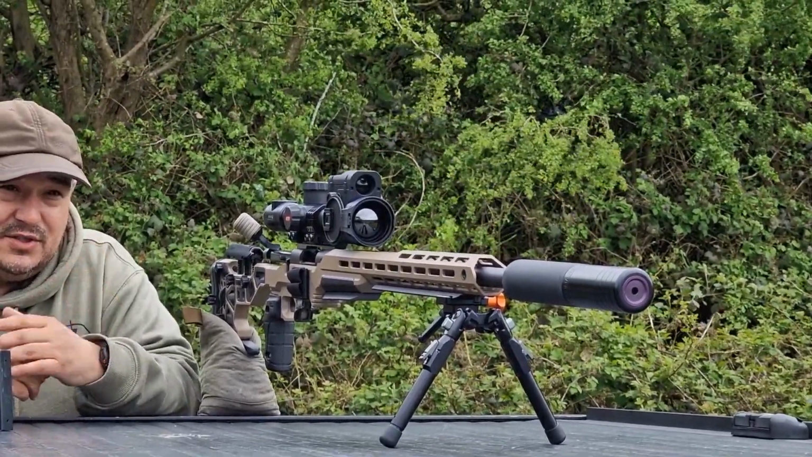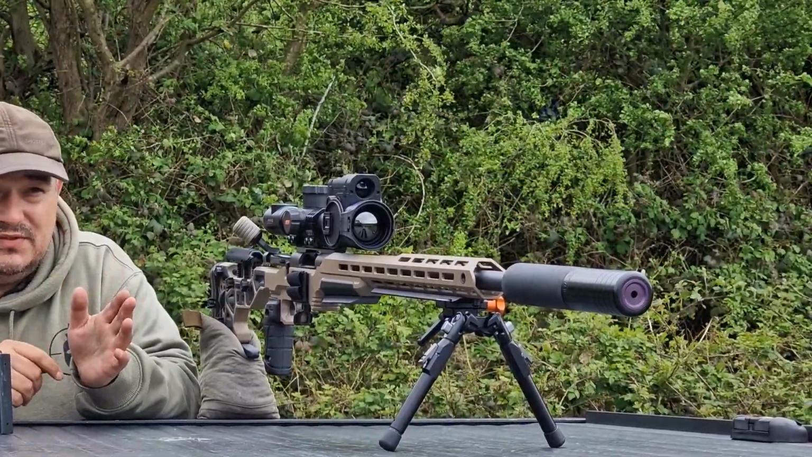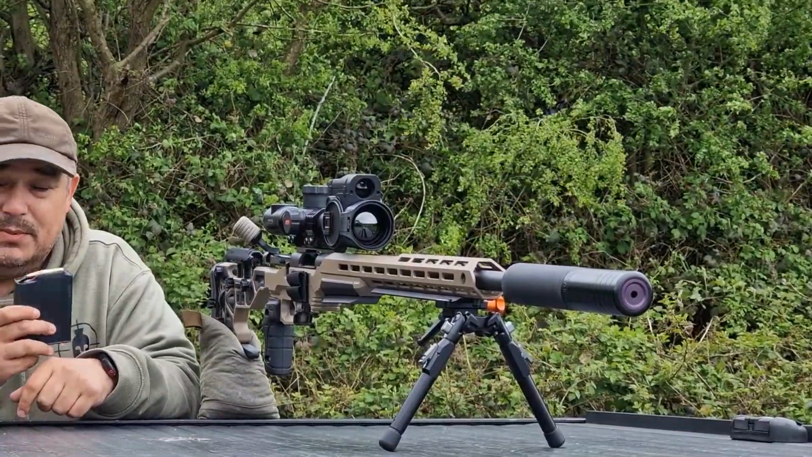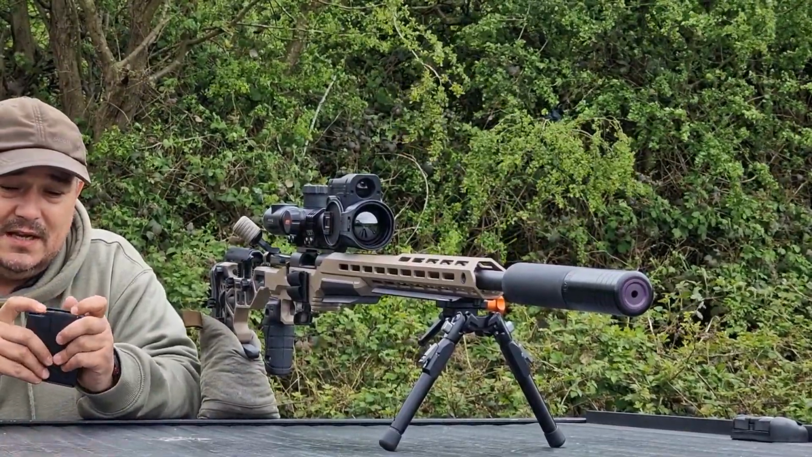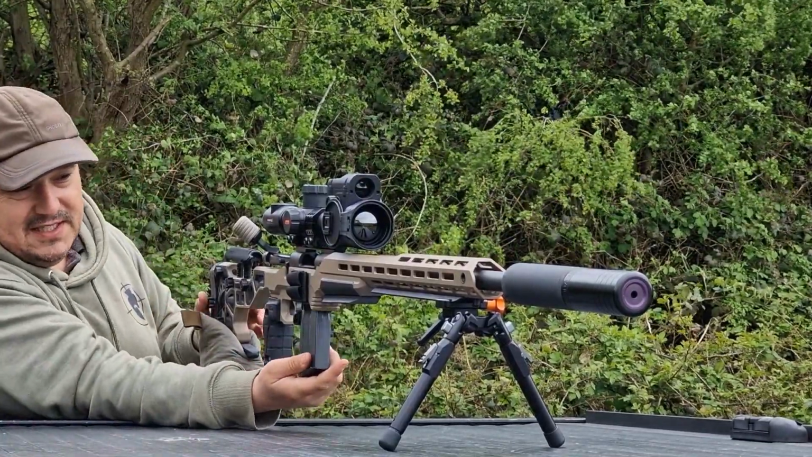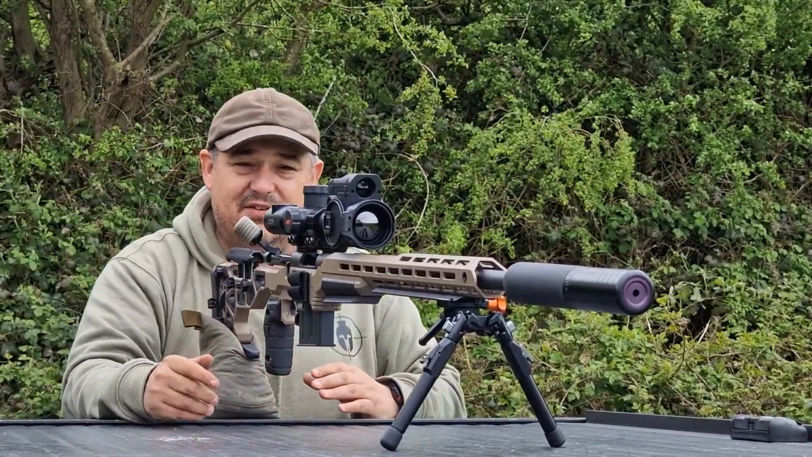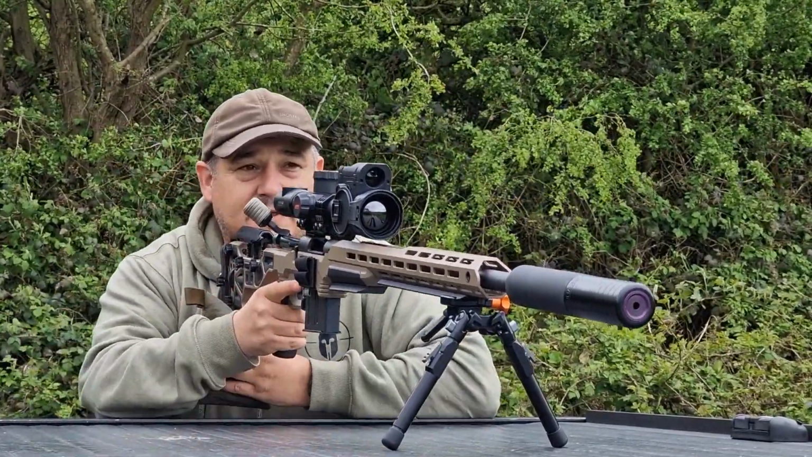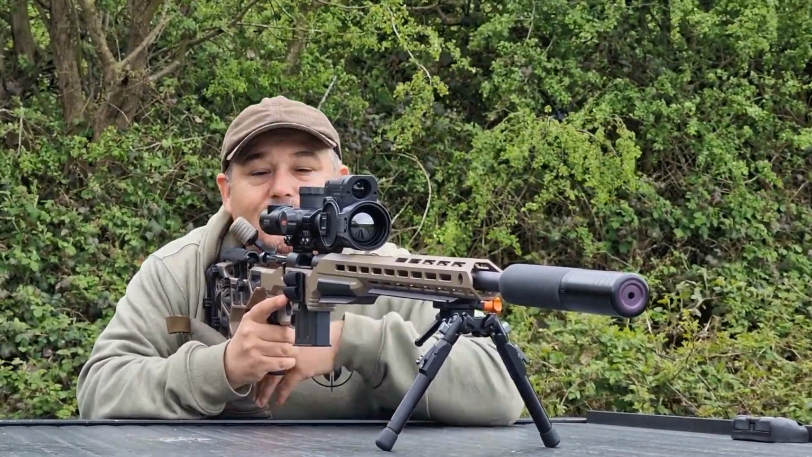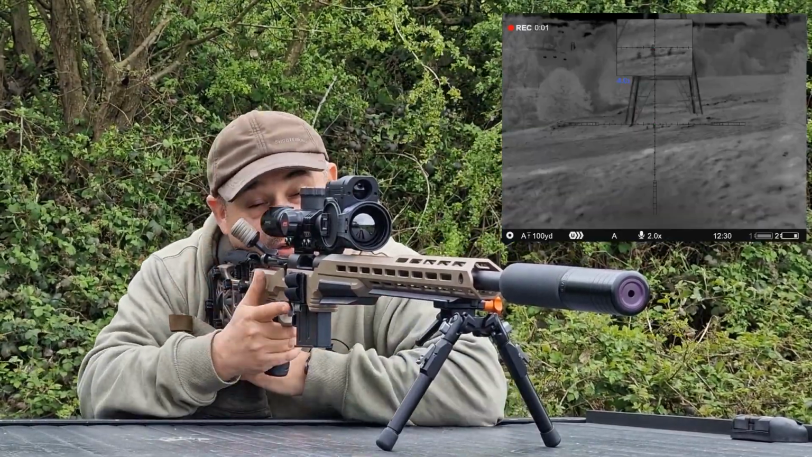So what we're going to do now is just take some shots at 200 yards, 265 and maybe 300. I am using a different ammunition than I normally use. I normally use 40 grain Norma, but I've got some 55 grain ADI loaded with Blitz King heads. So there may be a little bit of point of impact difference, but I'll record on the screen on here what I can see. If I start recording now, so there you go, we're recording.